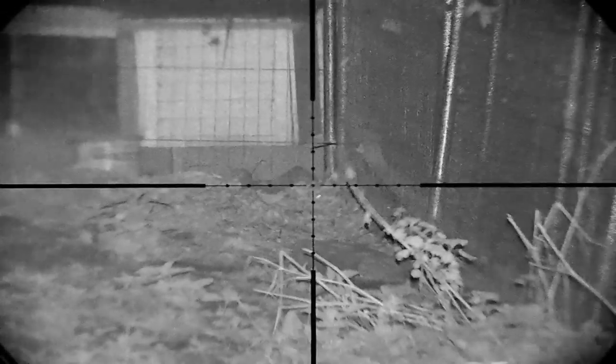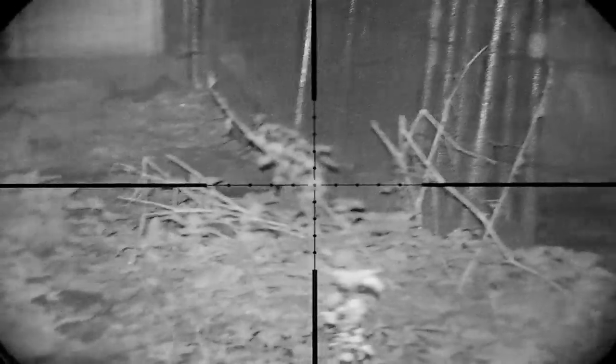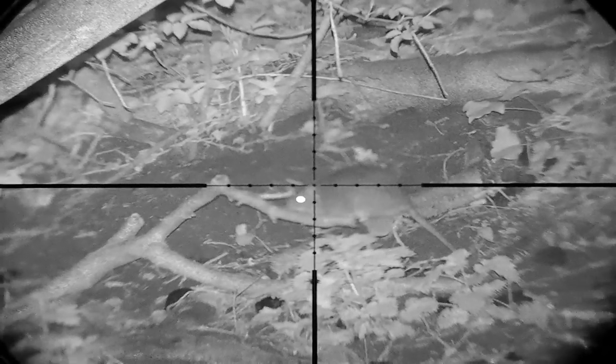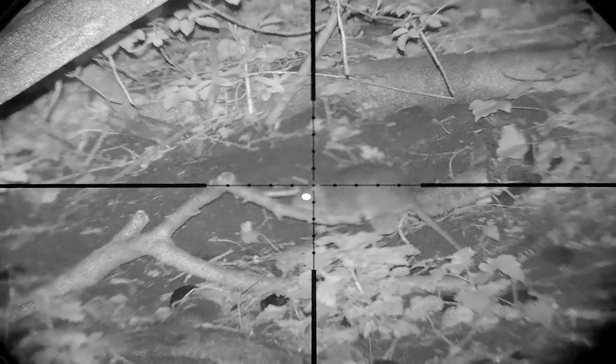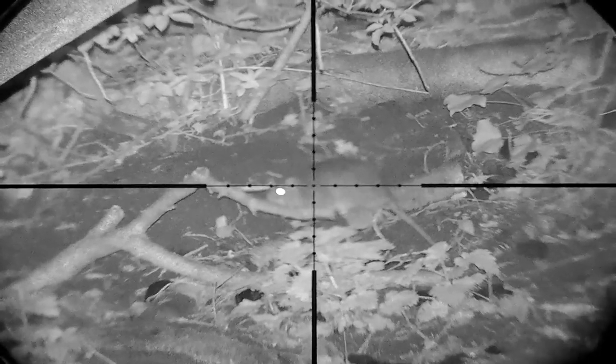Had a quick scan around the chicken run that's not currently in use and saw this rat. Unfortunately I missed it, as you can probably tell from me reloading. And it looks like it's heading back to the hay store. This rat was only about 9-10 yards away, so I had to give it nearly 1 mil dot of holdover just to make sure.